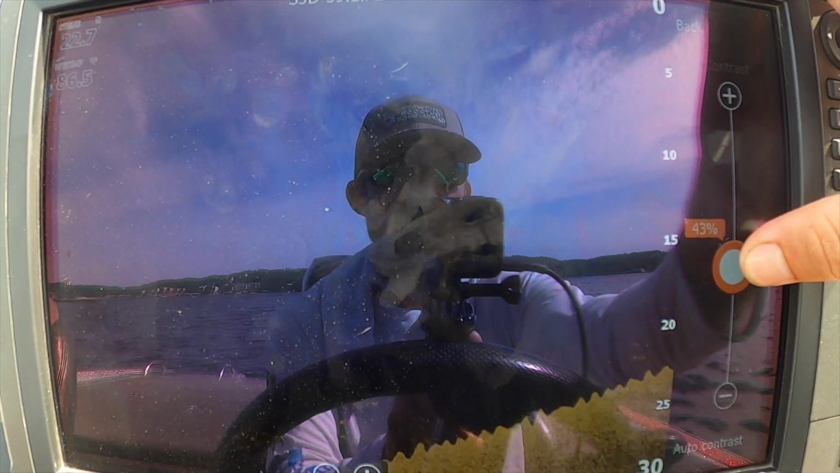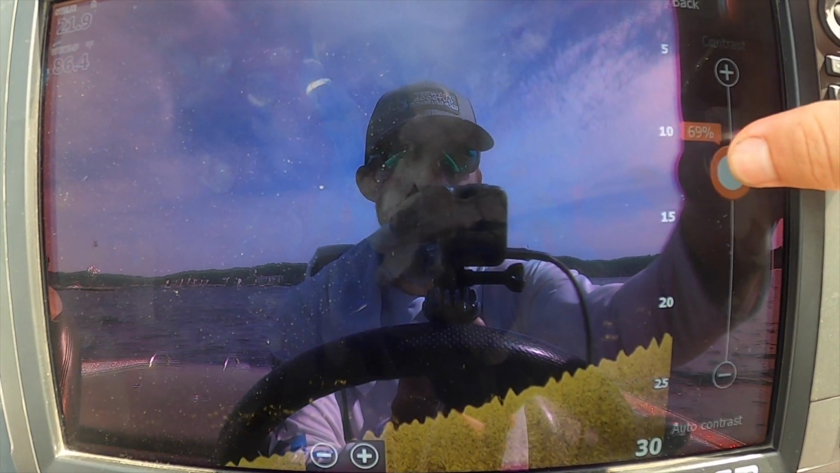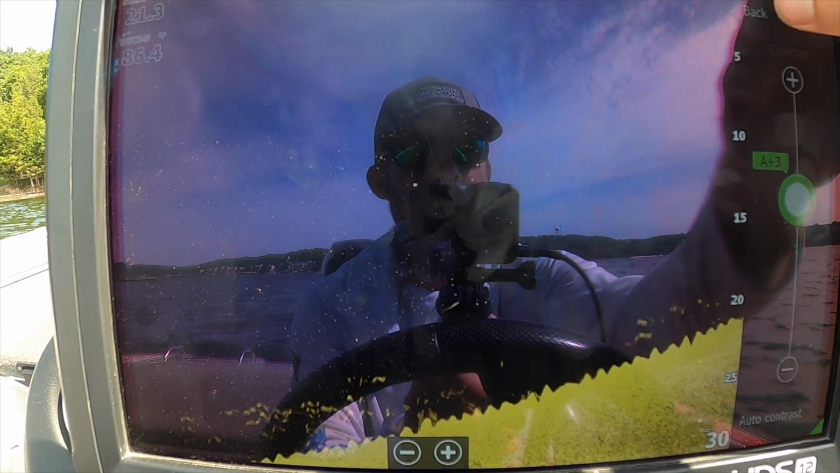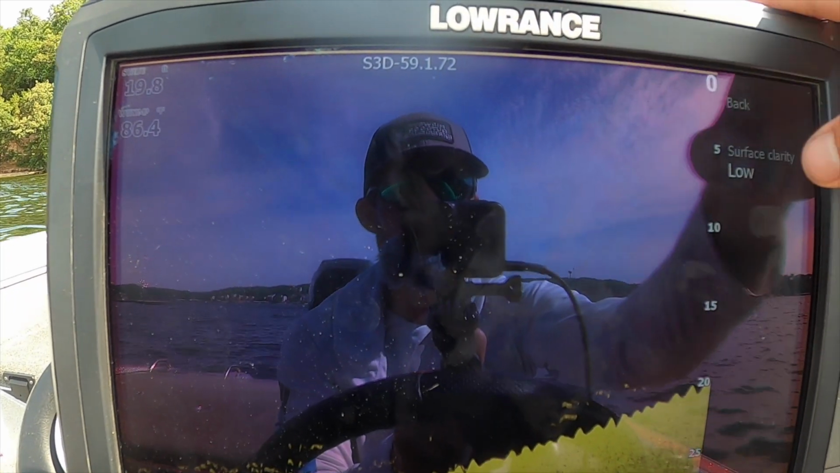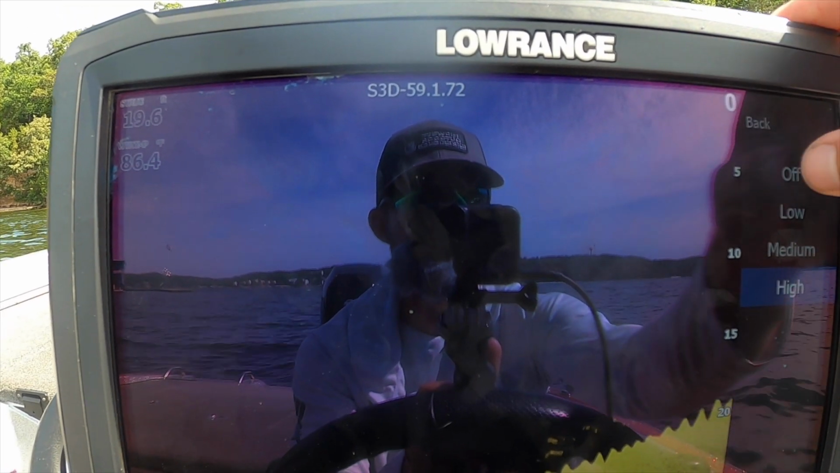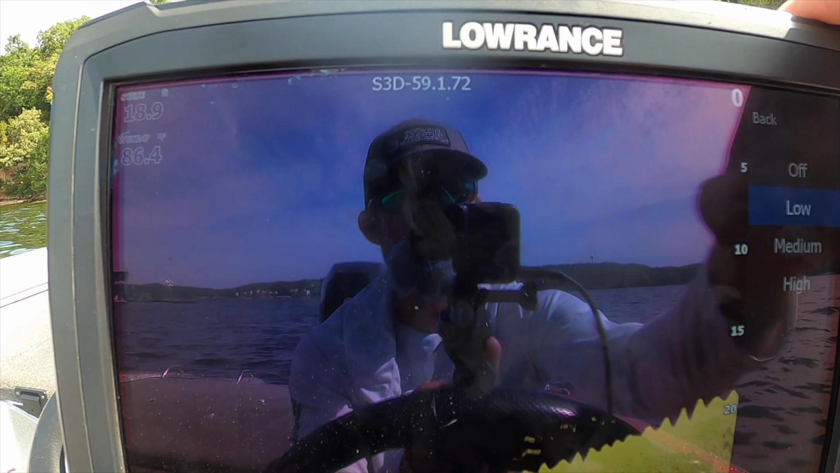As you see, I turn it down, everything gets dull, it's harder to see things off the bottom. If you turn it up, things show up a lot better in the water column. I'll put that back on auto +3. In your advanced options, you're gonna have surface clarity, and that's just gonna clean up the screen a little bit if you have a lot of things in the water. See, if you turn it on high, it's nothing. If you turn it off, you get a little bit. It doesn't matter. I normally keep it on low or medium.